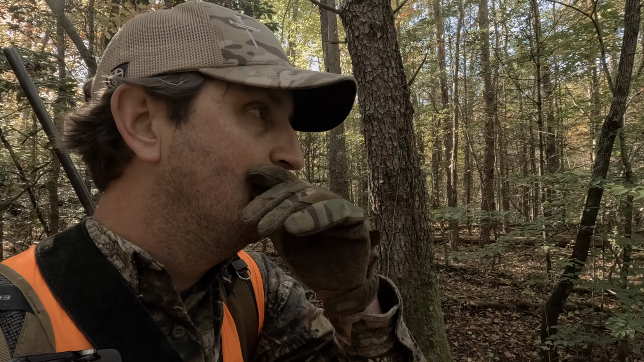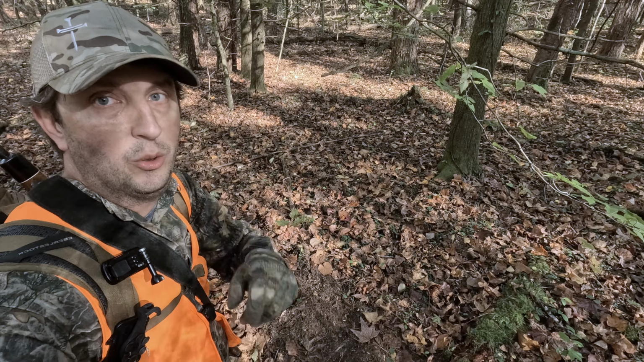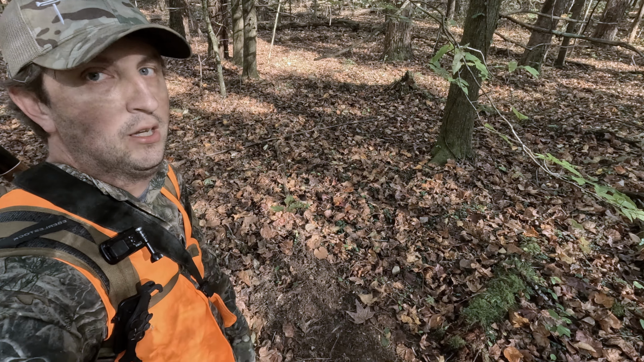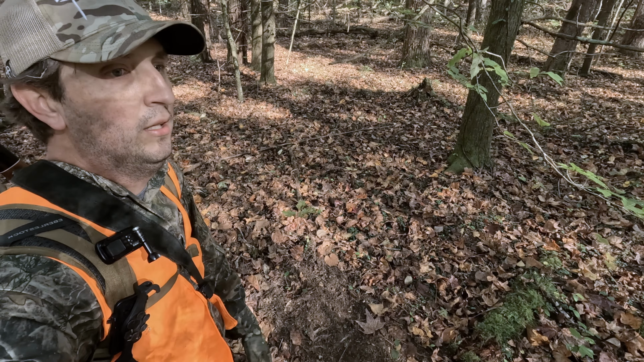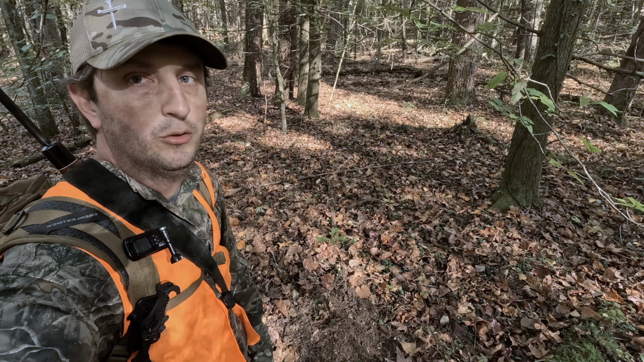So I'm almost to the first camera. Fingers crossed it's still there, but I have no idea. It should be right up here. Let's go. So I just came across this nice little scrape right here. The camera's like 50, 75 yards that way. It's a good spot. Let's go see if the camera's still there.